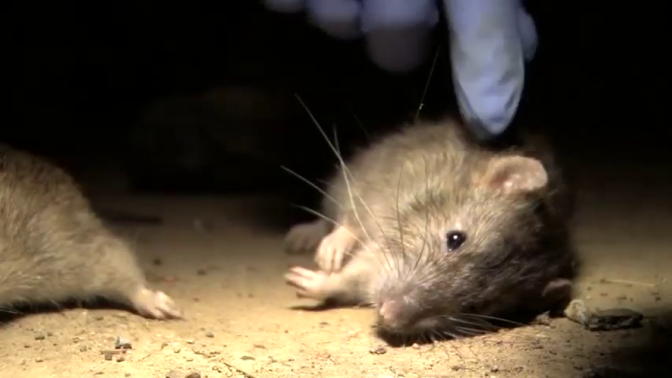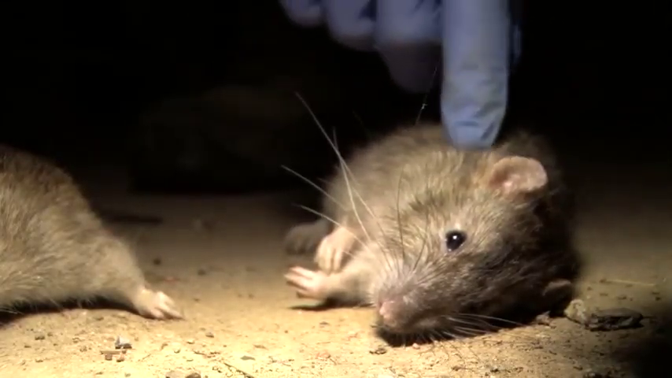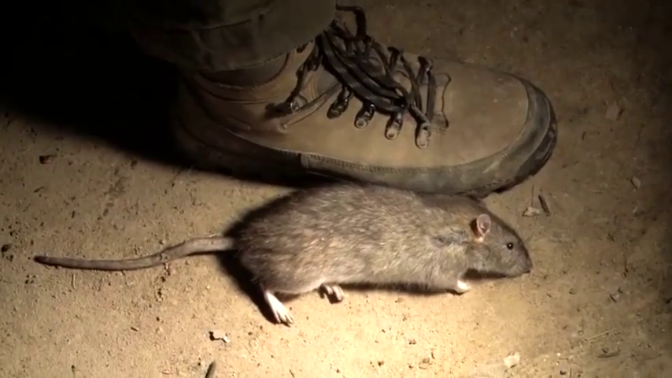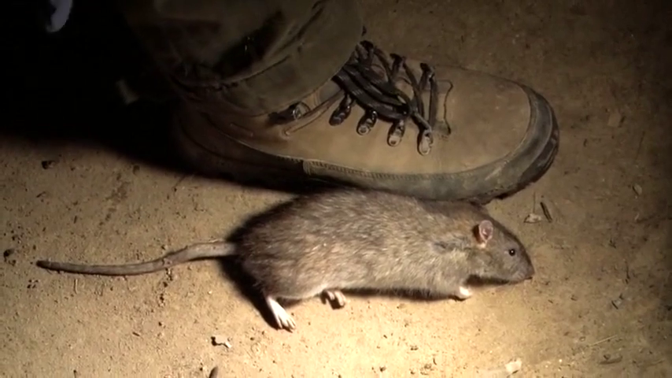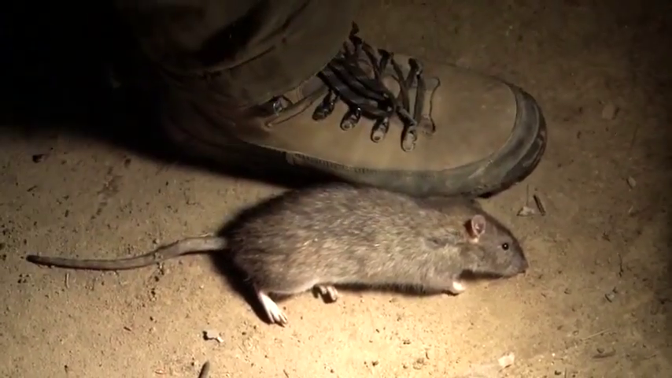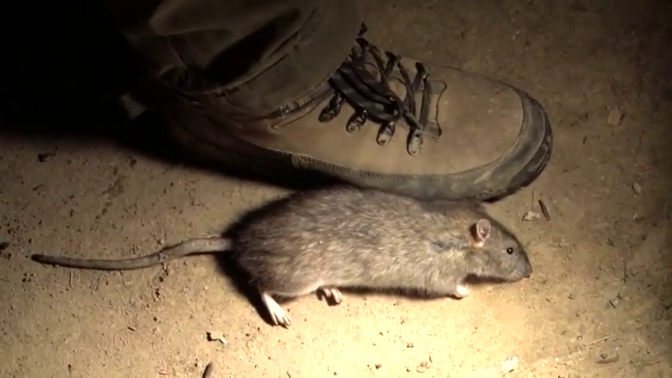It's a beaver. That last rat wasn't a beaver. But then again, Andy doesn't take a size 5 Jack Pike boot either. My feet are a size 11 and a half. I'd say these rats, well, that's a foot. He's a good 18 inches long. Head to toe. I'll take these home and eat them.